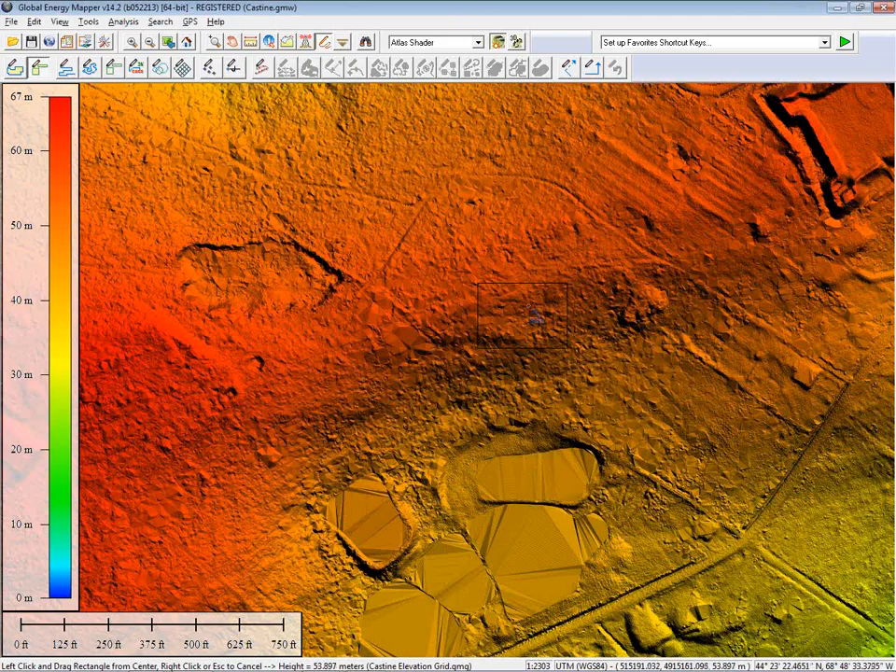For those of you who have Global Mapper, this is a function that is available in a form within Global Mapper, but it has really been optimized for Global Energy Mapper. So if you like what you see in this little demonstration, I strongly encourage you to take a look at upgrading to the Global Energy Mapper version.